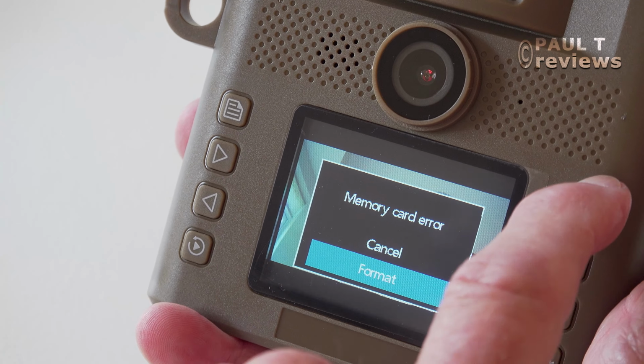And this probably is the mode that we want, and it is. Start off with the mode. You can shoot photos only, video only, or photos and video. If you choose photo and video, it will first shoot a photo and then a video. And that's what I'm going to do.